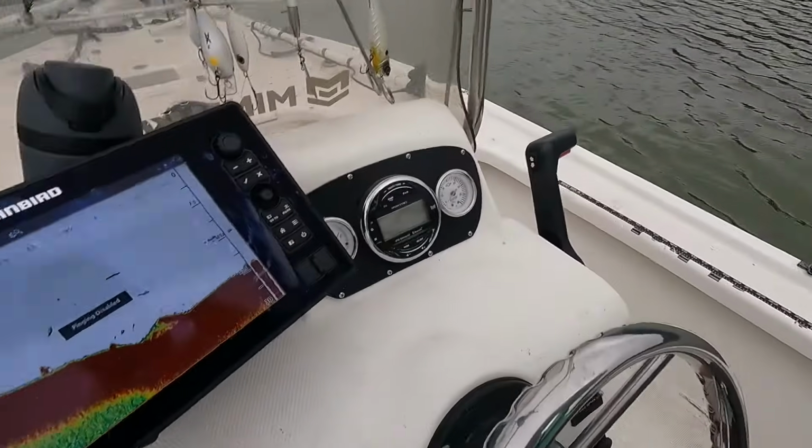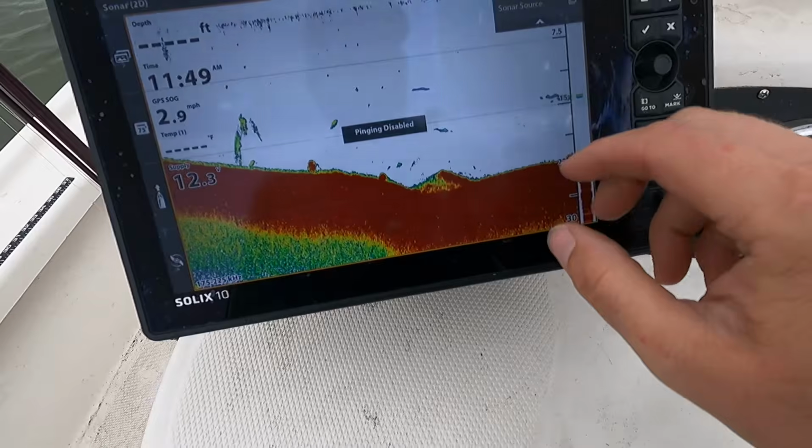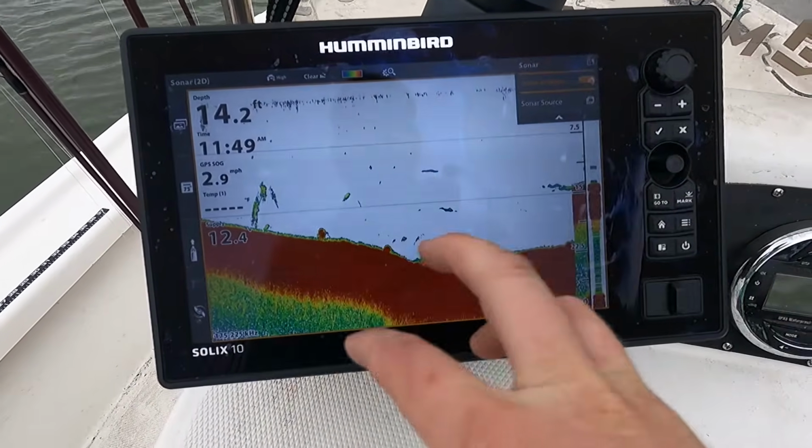So one of the first things I want to go over is we're going to be using Humminbird electronics today, but the stuff I'm going to teach you should be transferable across all platforms. So first thing you want to do is learn what you're looking at on 2D sonar. It can be challenging, but there's some stuff that we need to go over first.